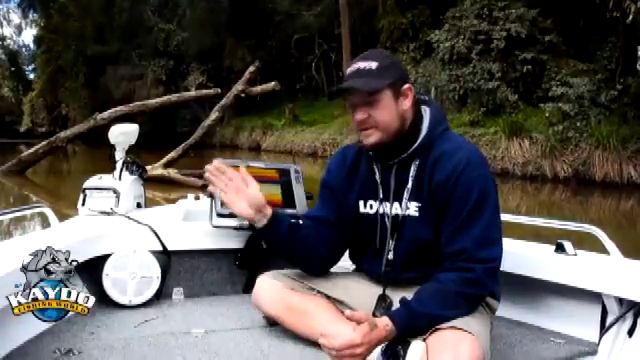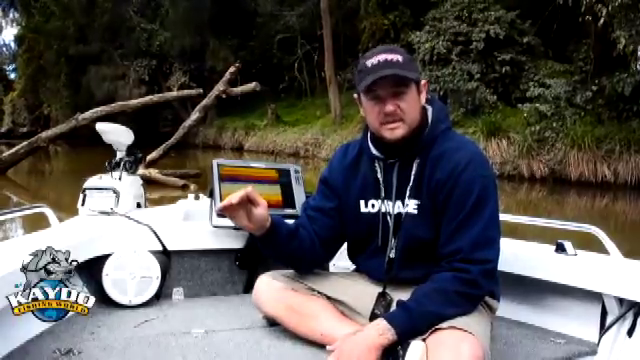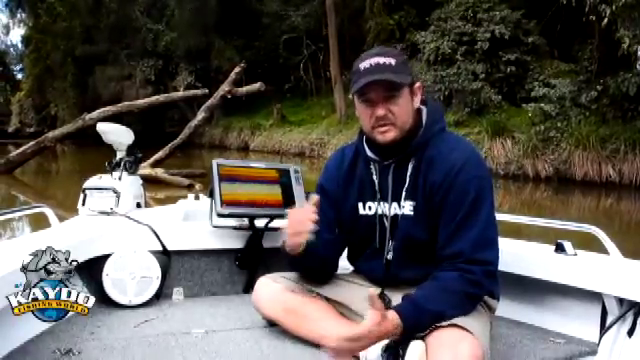Basically, what we're going to do is come up and down the riverbank. I'm going to just show you guys how side scan works, in particular like the down scan as well, but mainly we'll look at the side scan, trying to find structure up against the banks and also underneath your boat in the middle sections of the river.